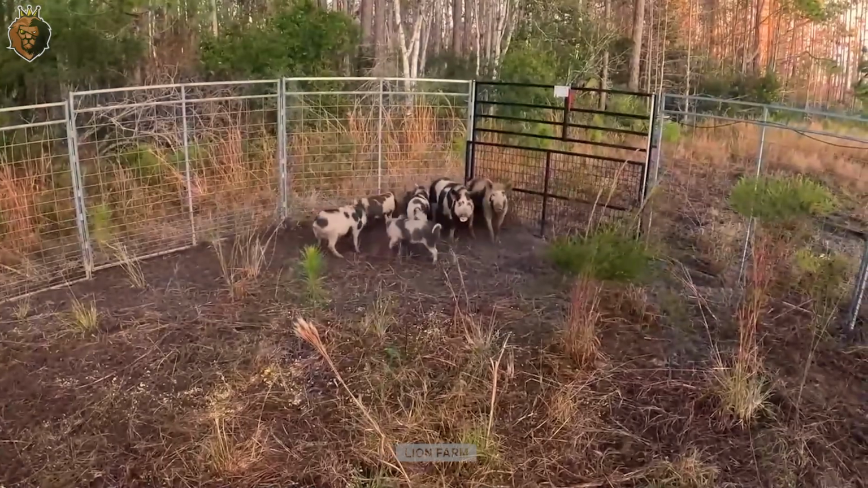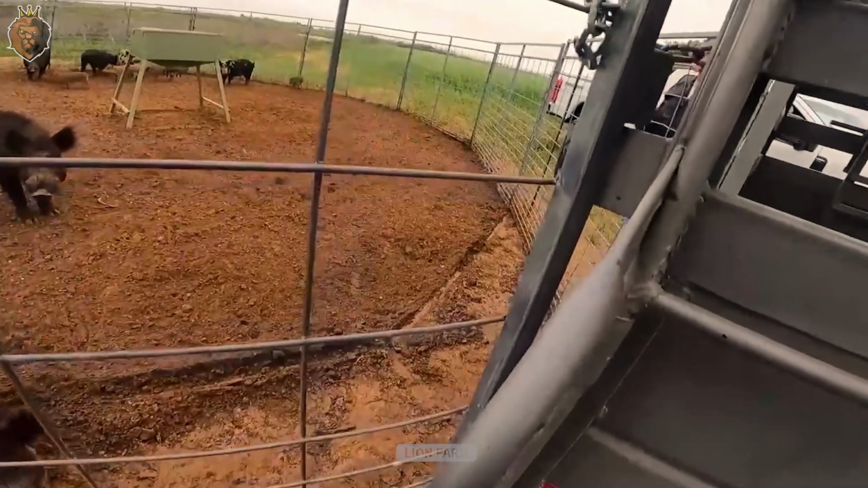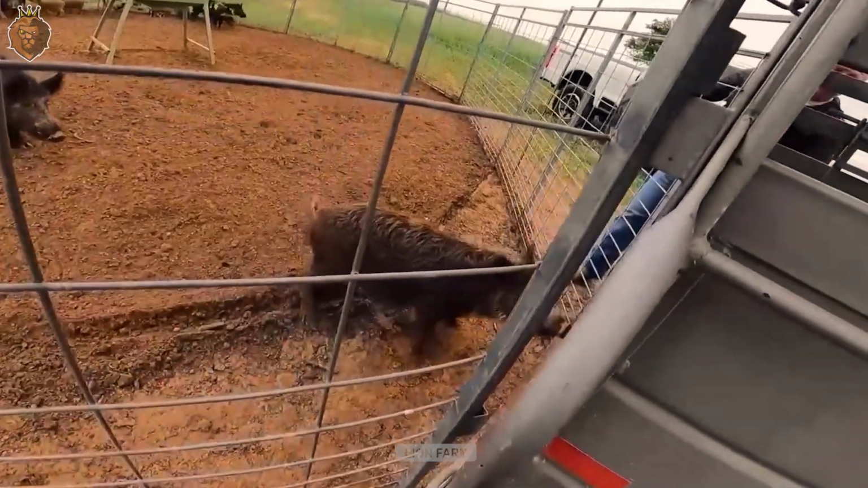In Louisiana, another group of hunters caught over 500 wild boars in just 3 days, using a trap system supported by drones.